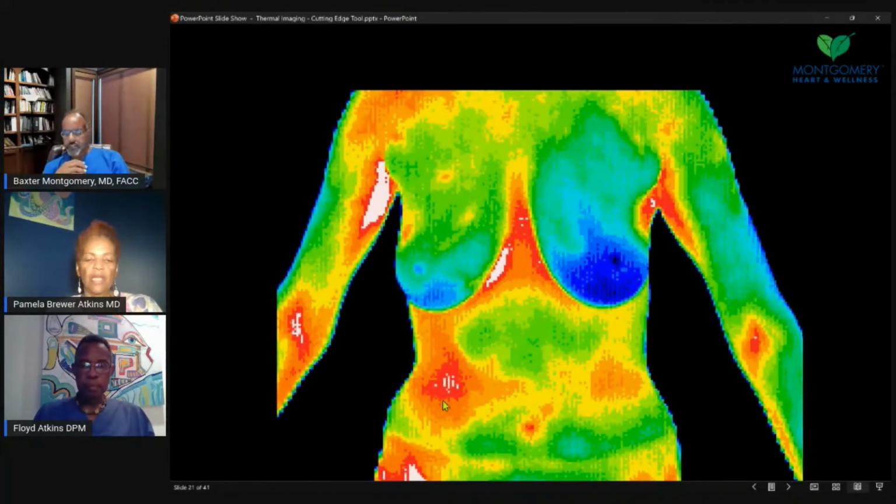This person has more of the warmth in that ascending colon area going towards the liver, and had some inflammation as well in that colon area. So many times it gives us an indication we may need to eliminate better, eat more fiber and things of that nature.